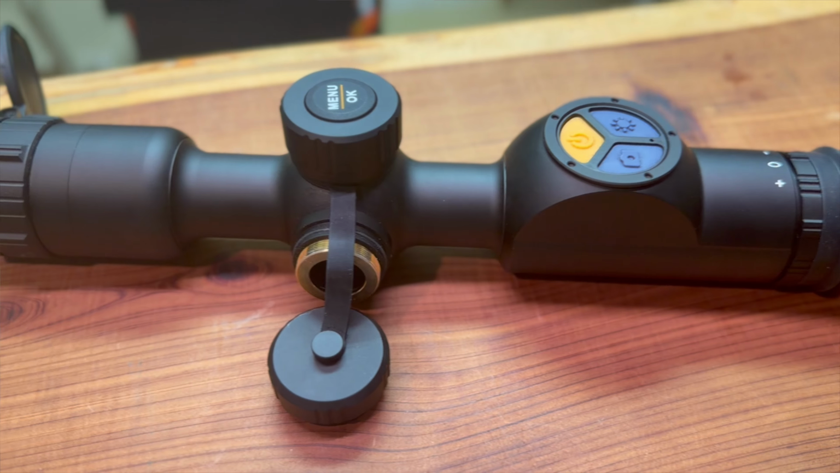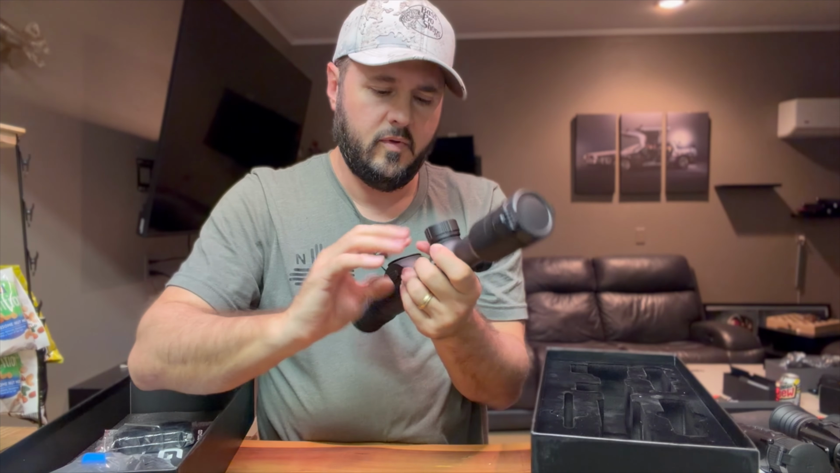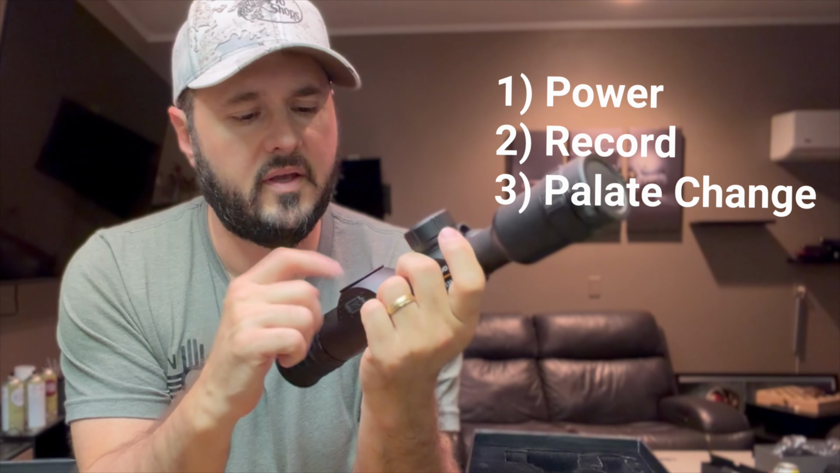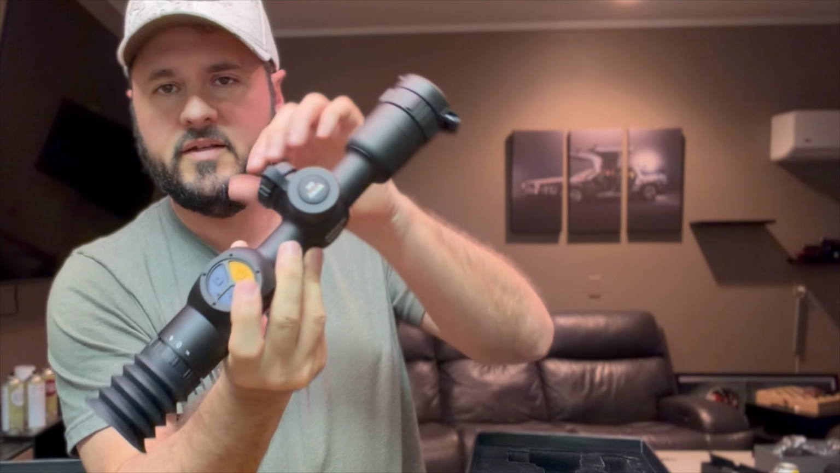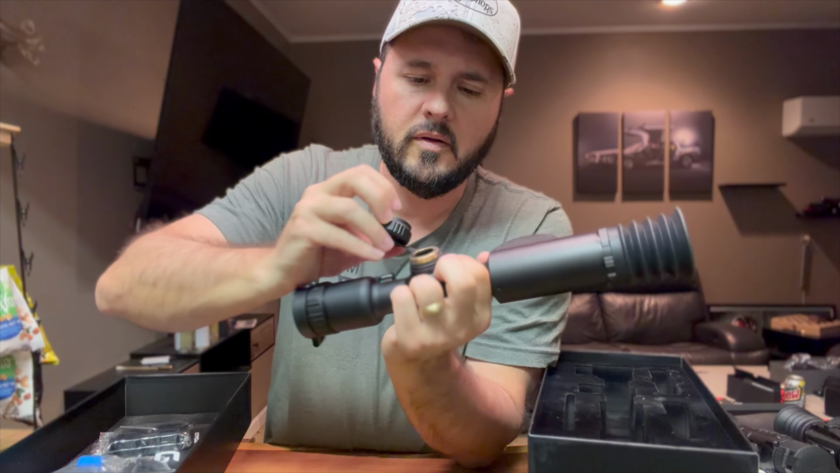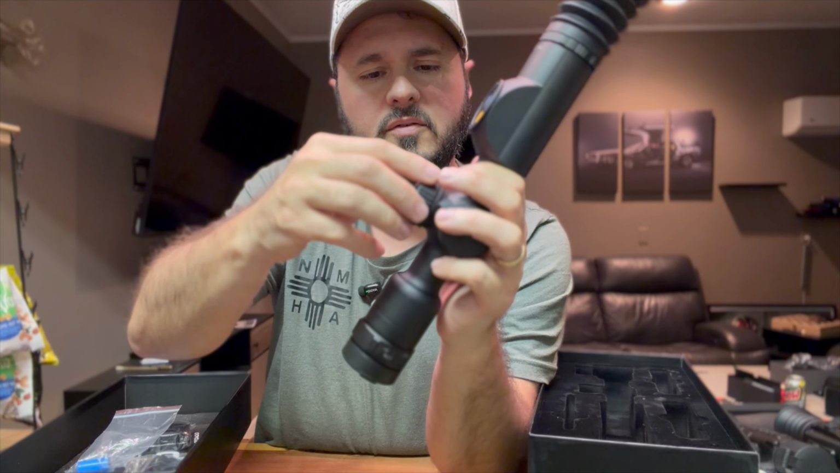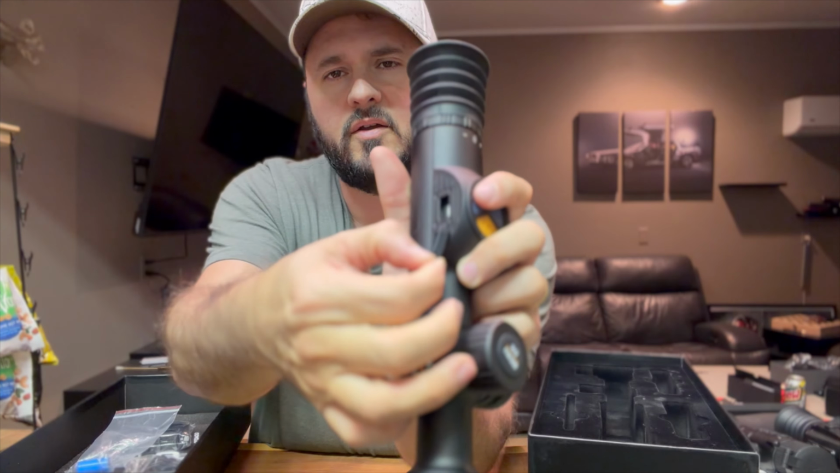Try and cover up my face a little bit. All right, so I like that eye relief. That's very nice and sturdy. You've got 3 buttons here on the top. So it looks like power, record, and then probably changing the brightness or something there. So there's something right here. Okay, so that's where the little battery goes. And then you have menu right here, and then also it looks like that turns. And then I guess the USB-C goes right there.